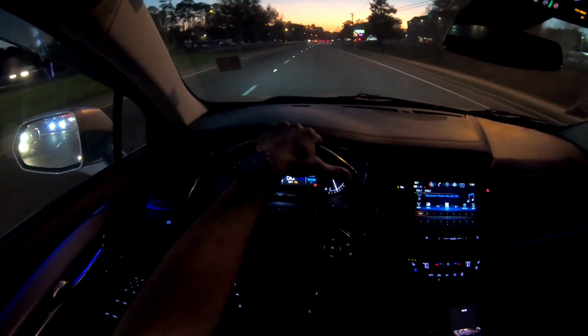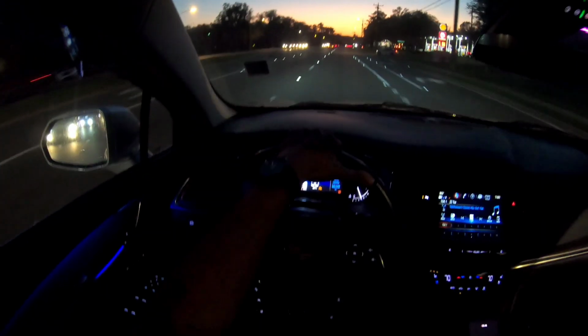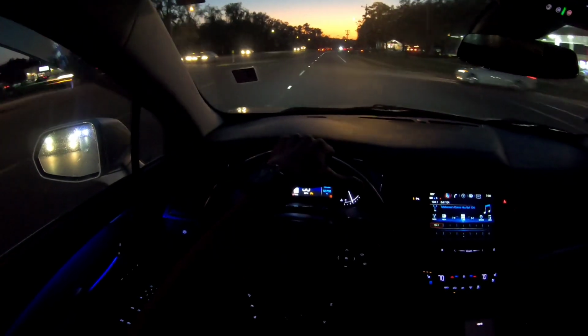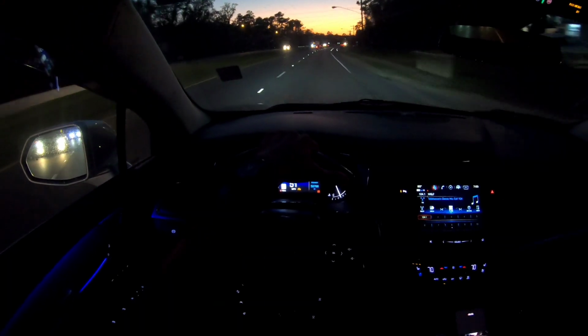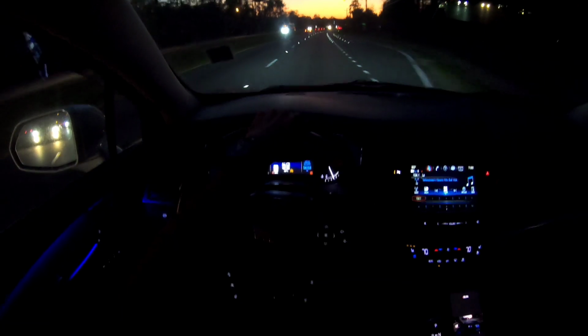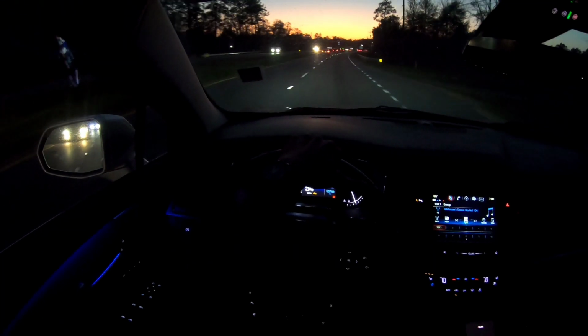I love this infotainment screen. You do also have rear parking assist, as you can see right there. And the ride comfort, very nice. Typical Cadillac. Smooth, quiet, and the presence on the road. Cadillacs have always had a presence out here on the road.